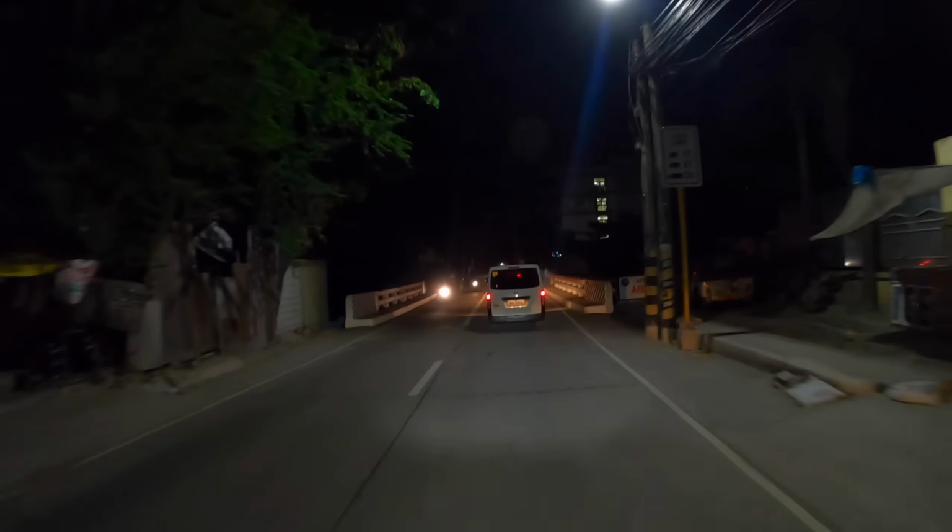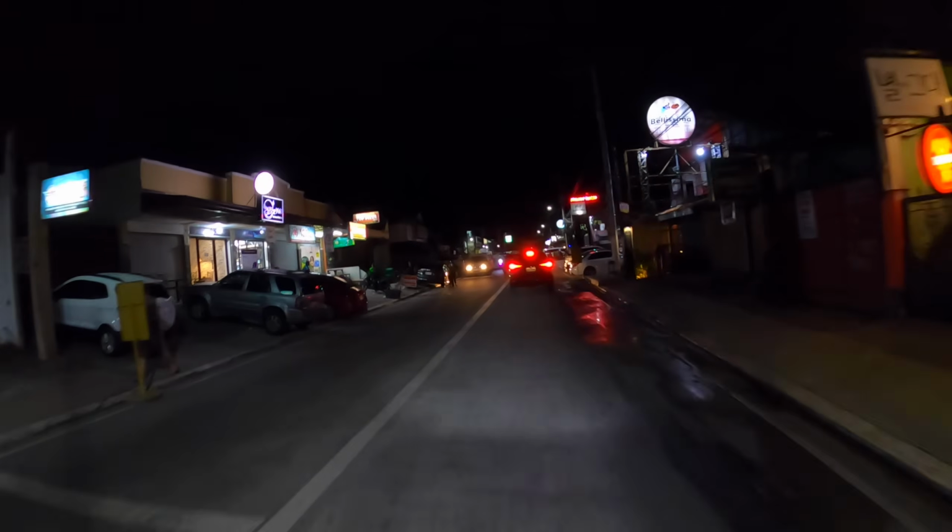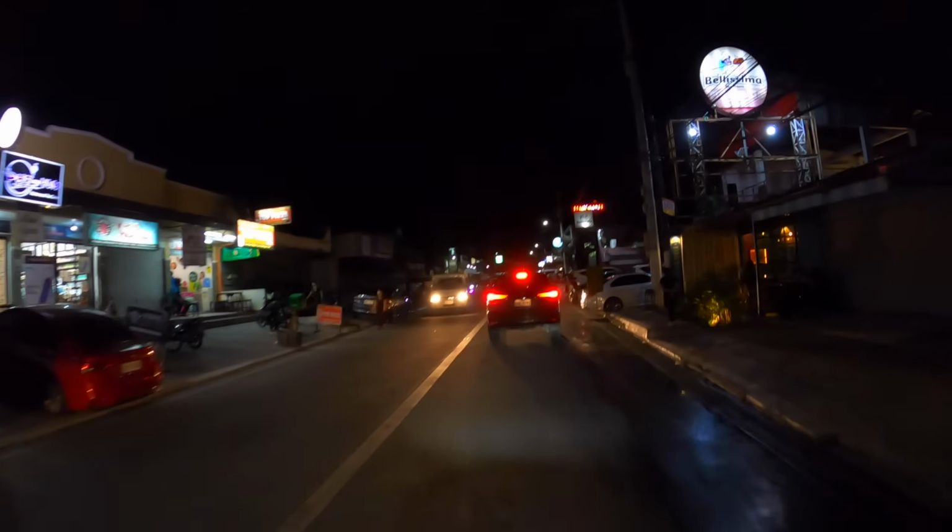See what that looks like at night. Show you guys what that looks like at night. I don't know, I'm kind of enjoying myself out riding around at night. Traffic's not too bad. It hasn't been. Just when traffic is bad and crazy, I'm not a big fan of that.